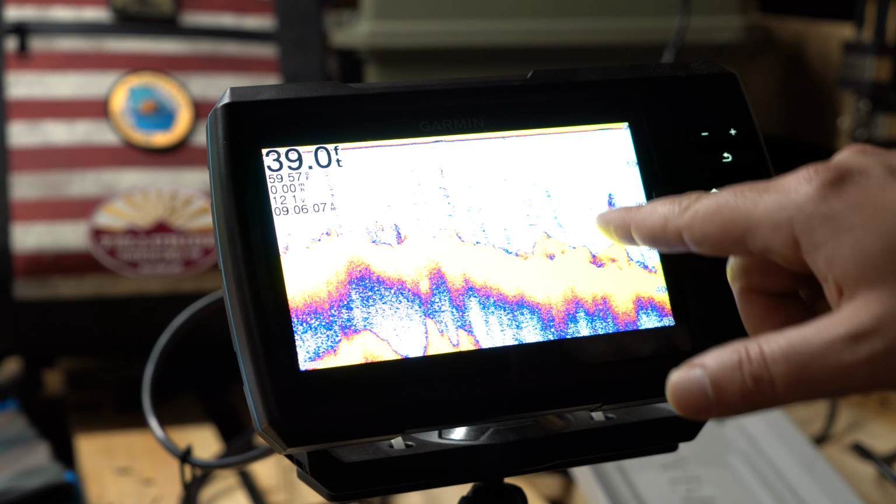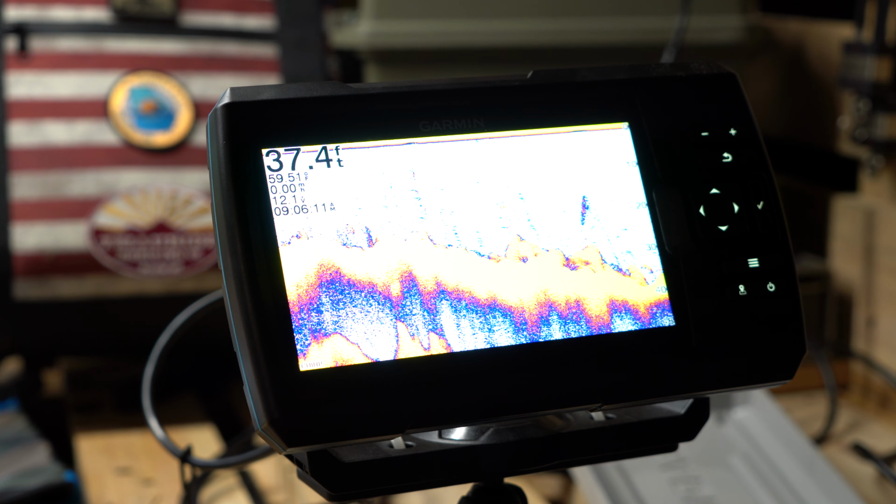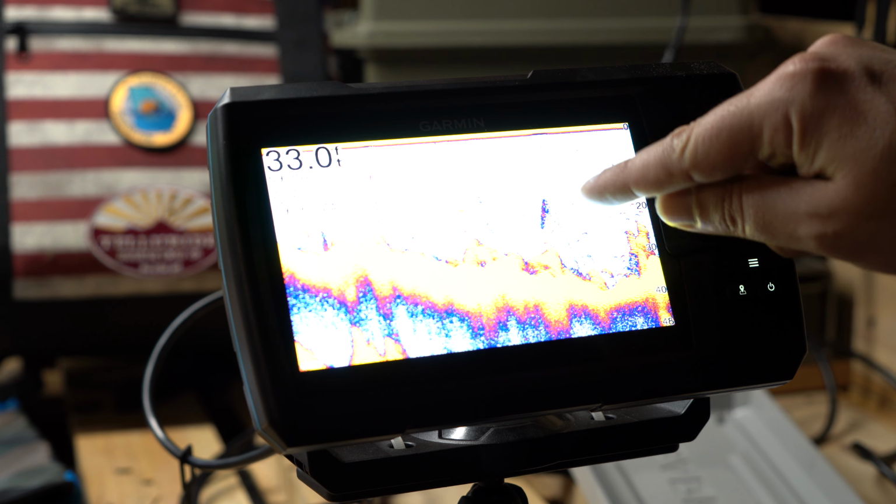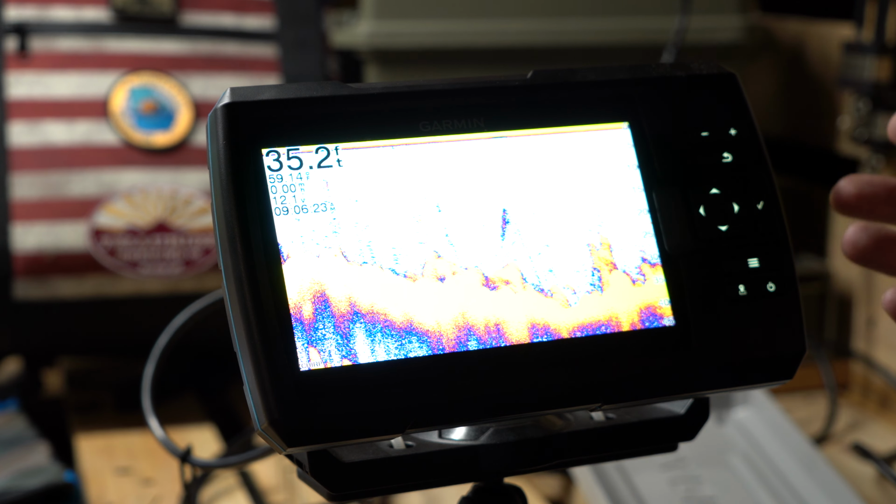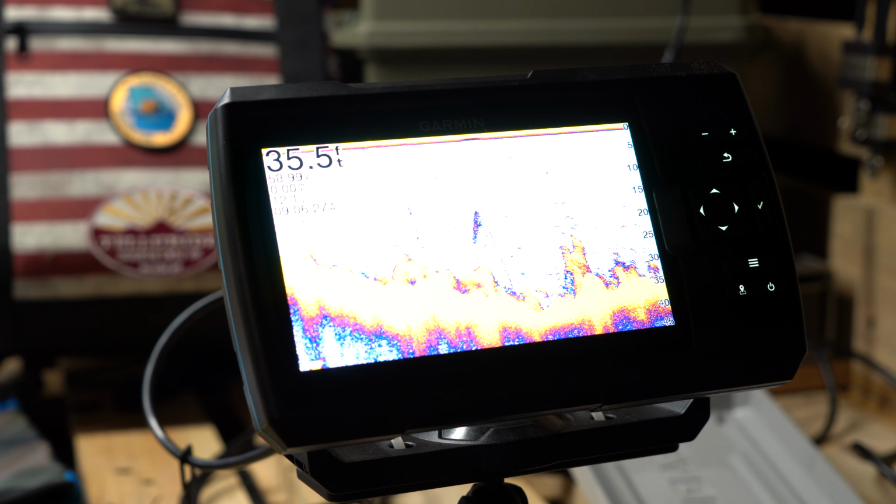Those would definitely be fish. Looks like there's 3 of them stacked right on top of each other. A lot of times you'll see bait or small fish in these big giant unbroken arches. And keep in mind some of what we're looking at is two-dimensional, but the beam underneath your boat is not two-dimensional, right?